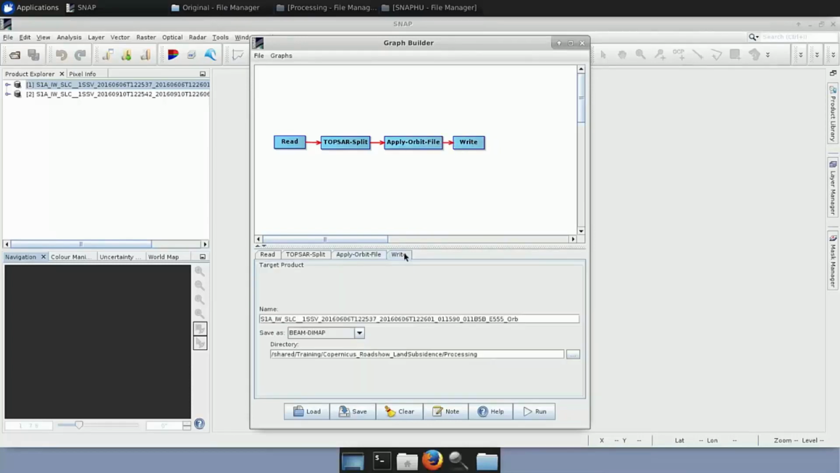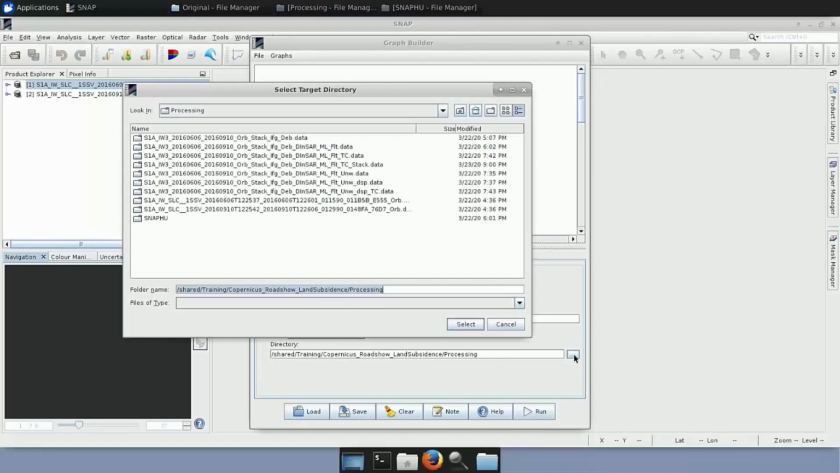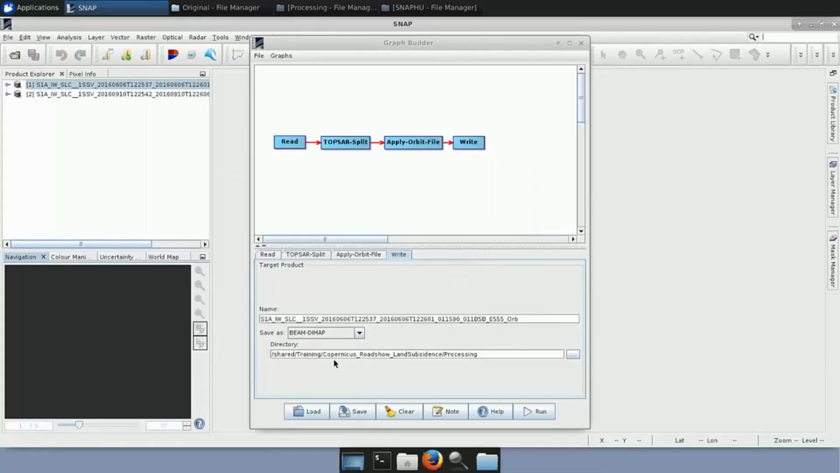So here if we go to this tab, you see that the product has a suffix at the end. It's called _Orb, from orbits. It's automatically created. And here in the directory, you can click on these three dots and navigate to where you want to store them, and then you click select. I have selected this path.